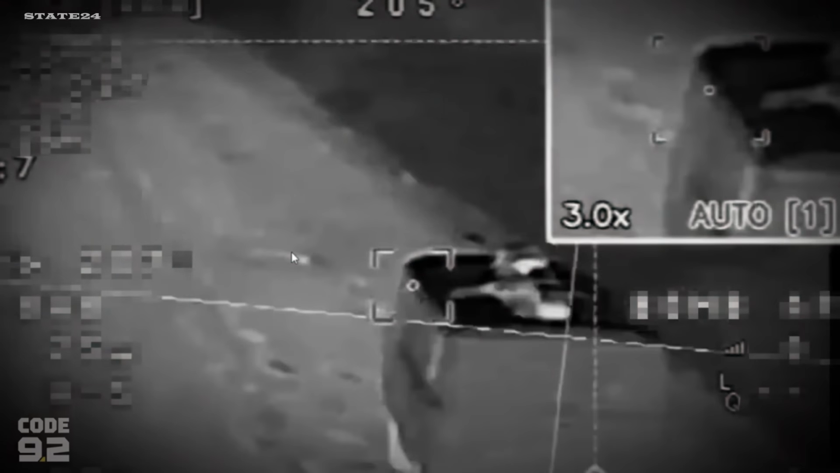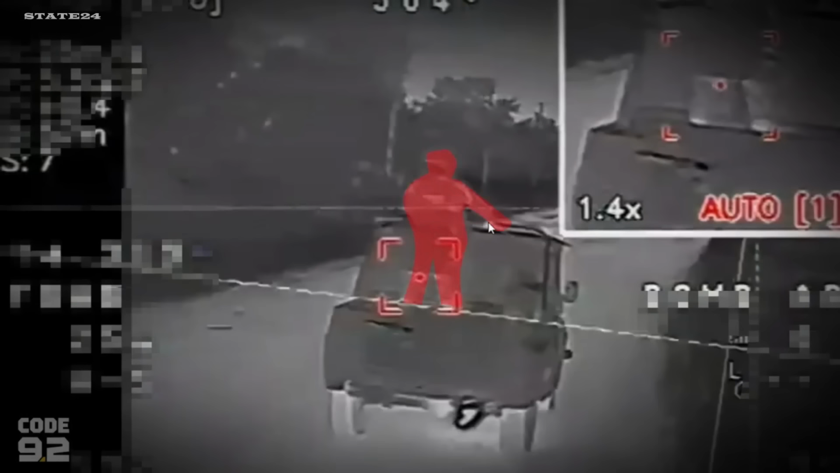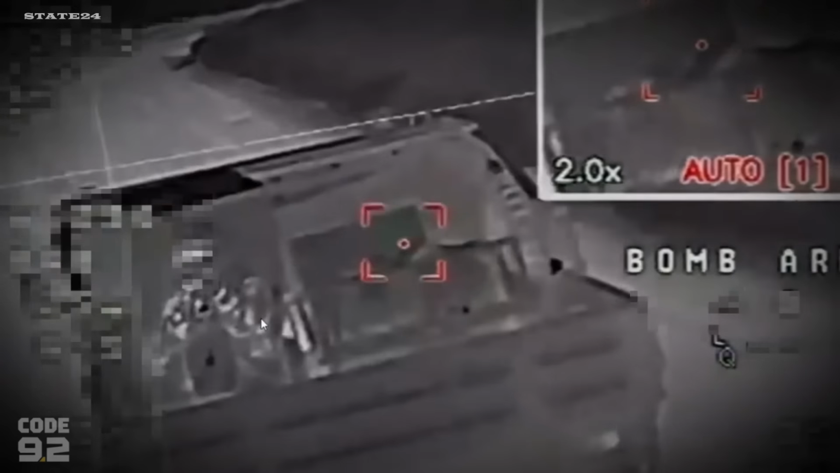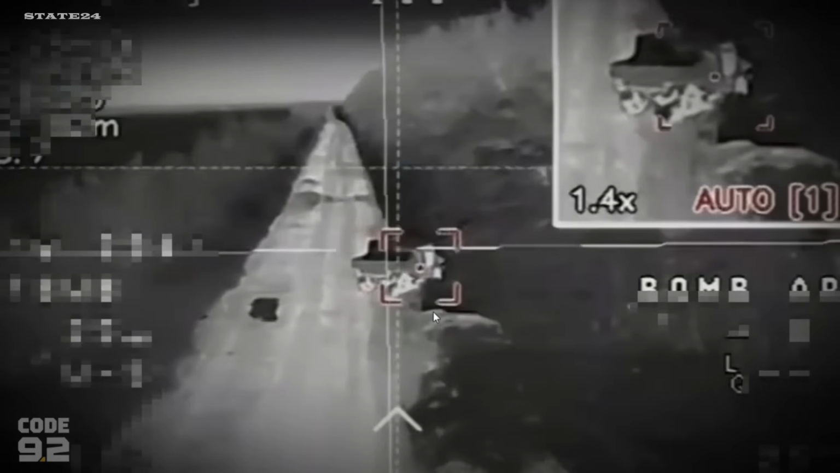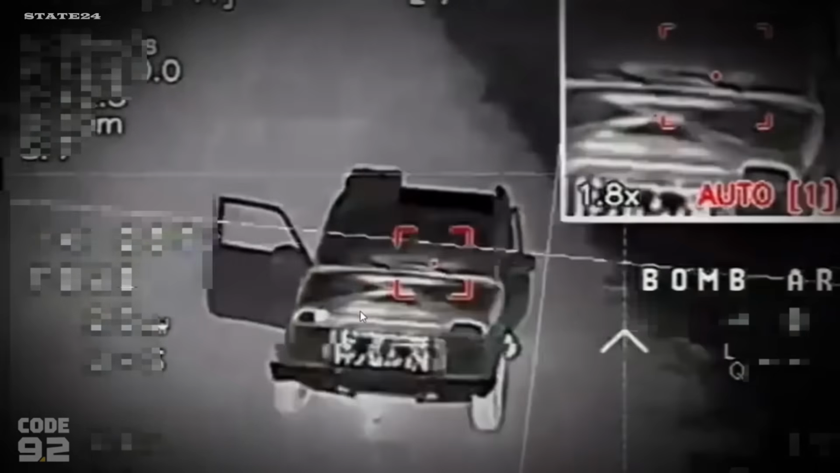Lucky once, not twice. 1 week, 1 regiment, 110 vehicles destroyed, all of them more than 150 kilometers behind the front line. Ukraine's 475th Assault Regiment Code 9.2. Dart strike drones working deep into Russian logistics territory. Pickups, trucks, transport vehicles carrying personnel. Not random targets. Specifically, the vehicles moving soldiers toward the front line.